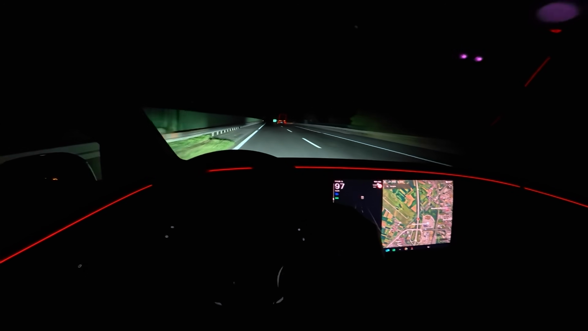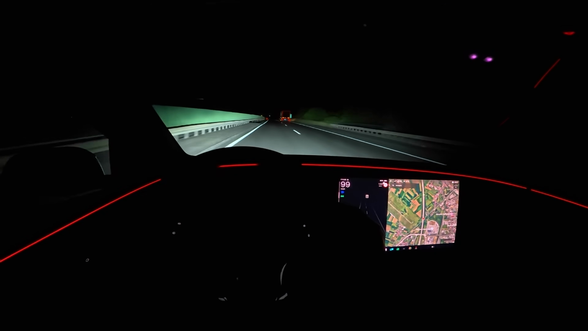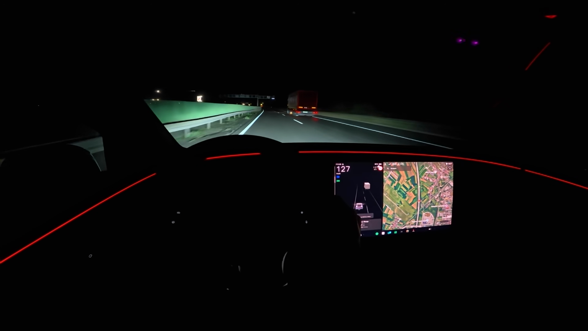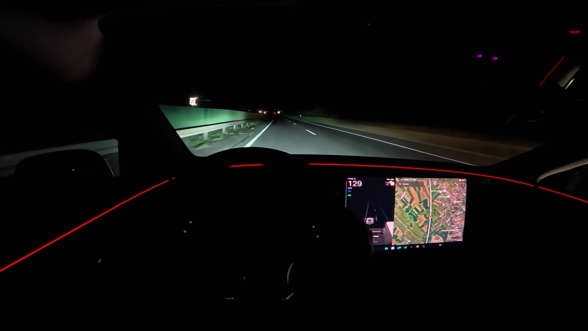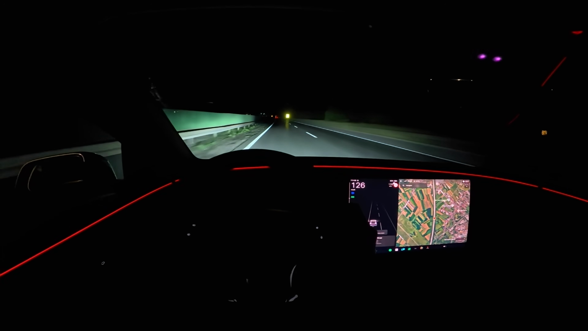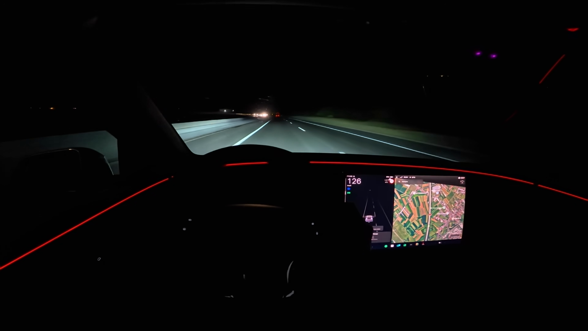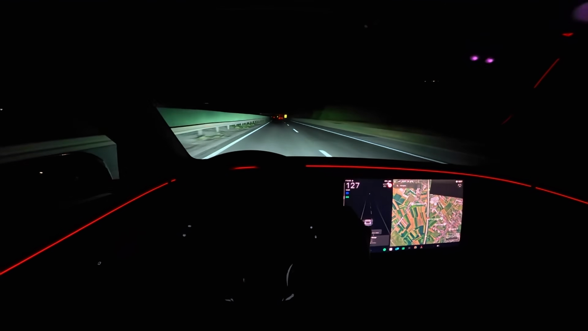Also the noise level at 100. And 130. So you can see that part of the segments are being switched off so as not to blind the semis from the opposite traffic. No one's flashing me back, so the Matrix is working fine. Now it went to full beam.